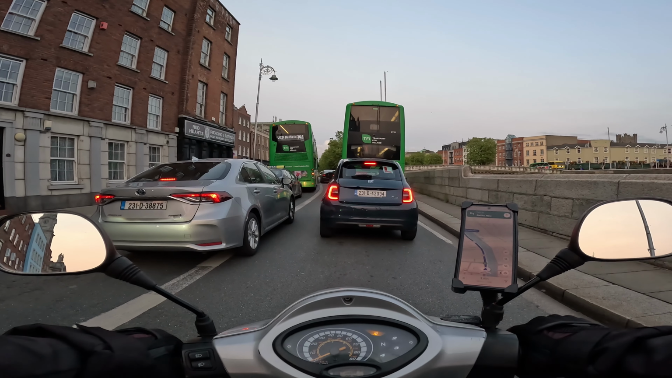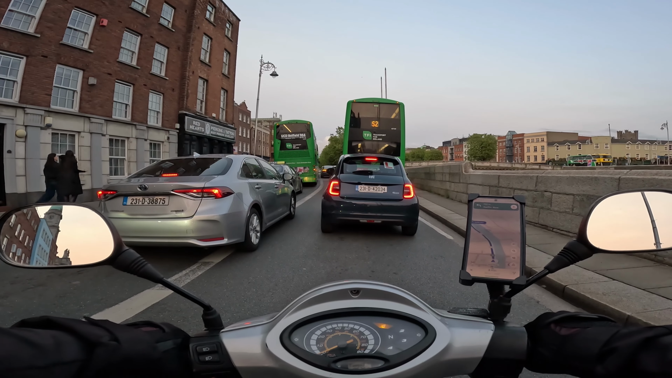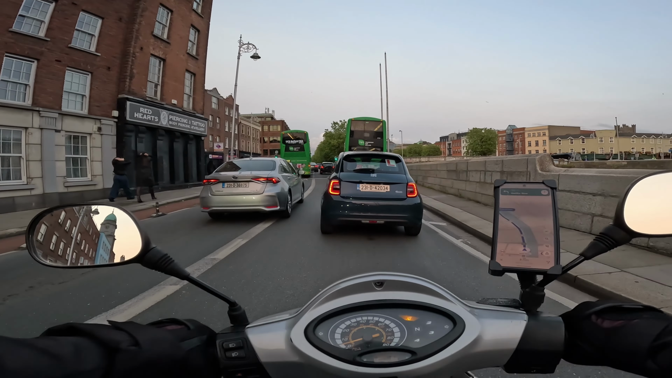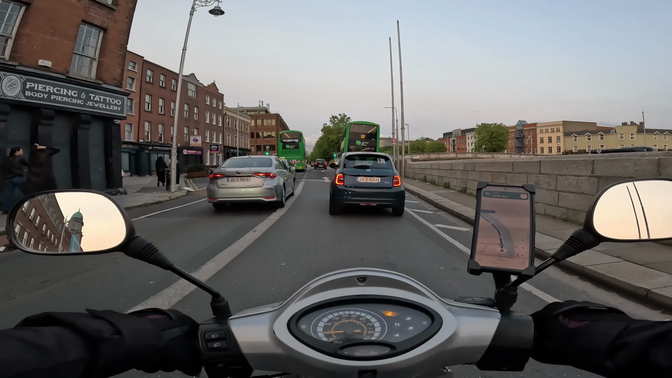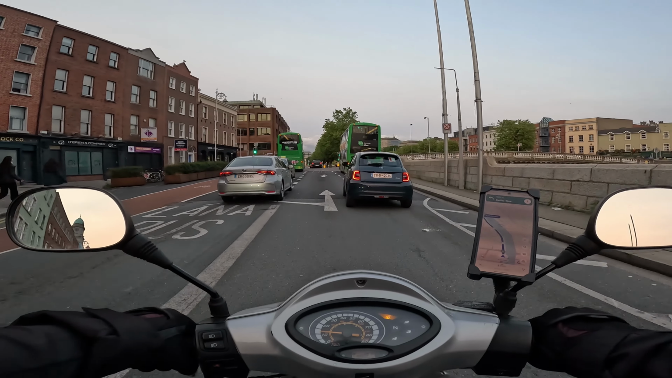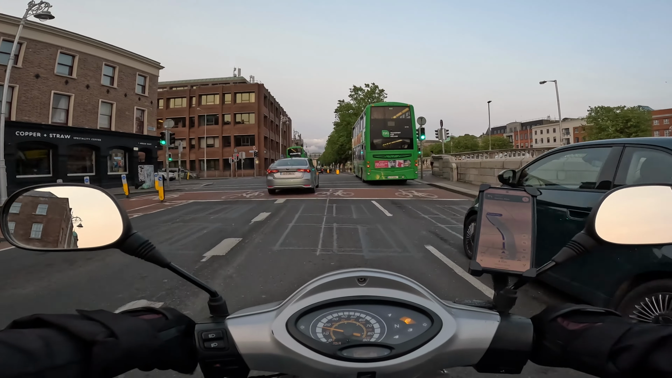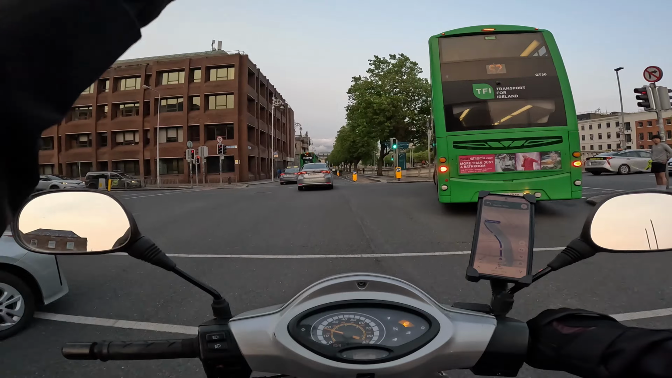People are probably heading for a night out or heading home from a night out. It's still 9:30. That's considered early for Dublin City, especially for the nightlife. Nightlife tends to end at 1 o'clock around here, which is also the time that my car park will shut.